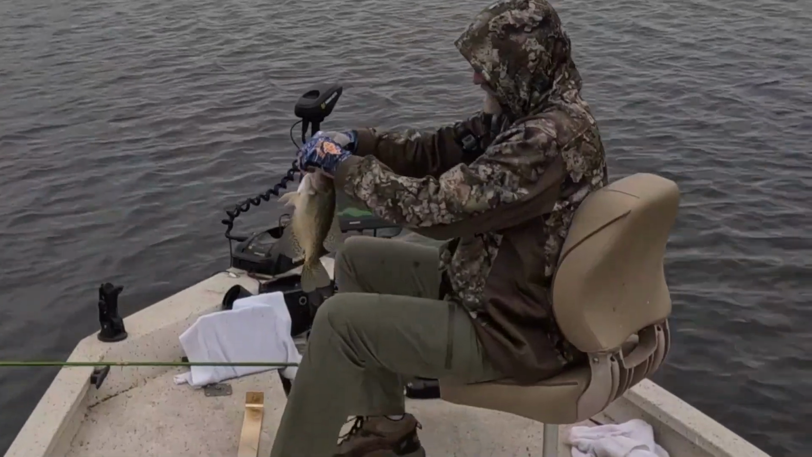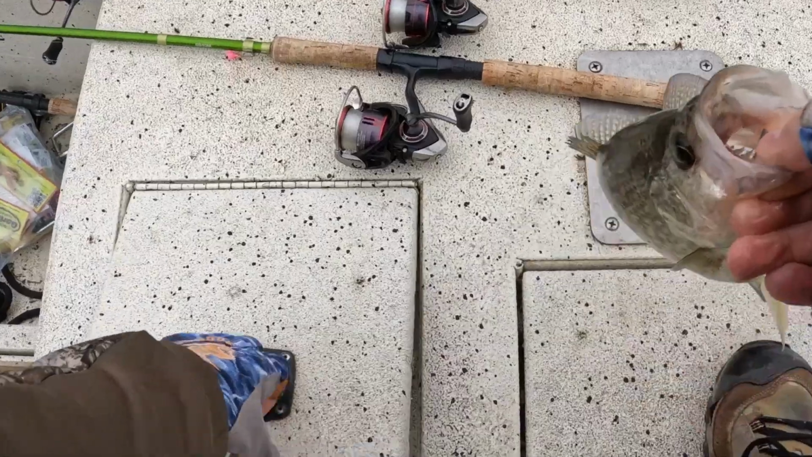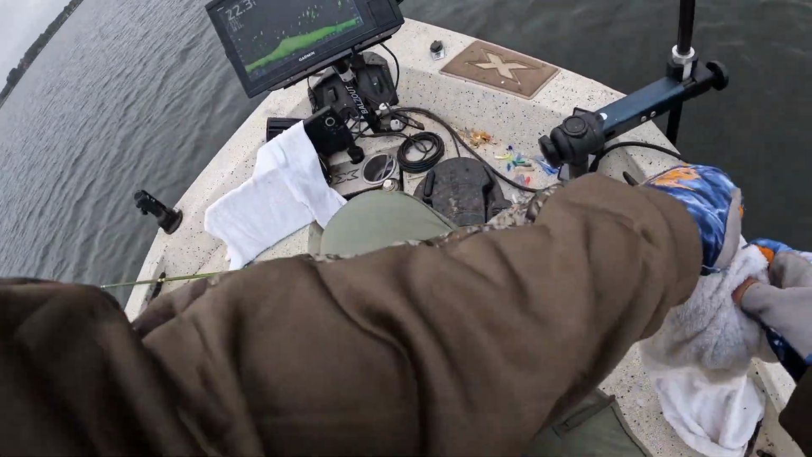Right at 13, 13 and an eighth. Black crappie. Okay. Let's get in there. That's what I'm talking about.